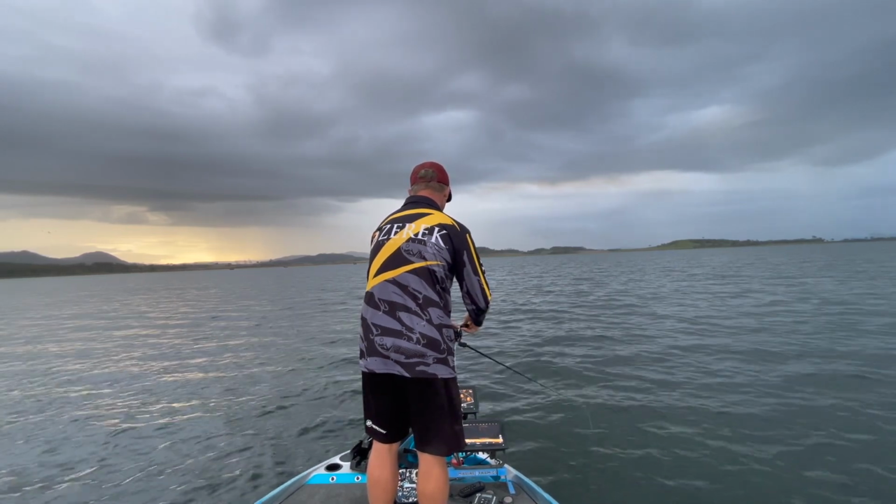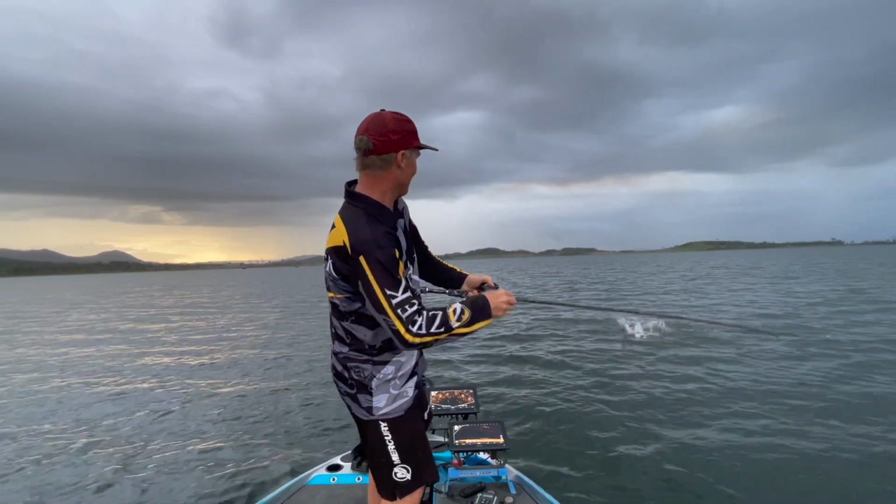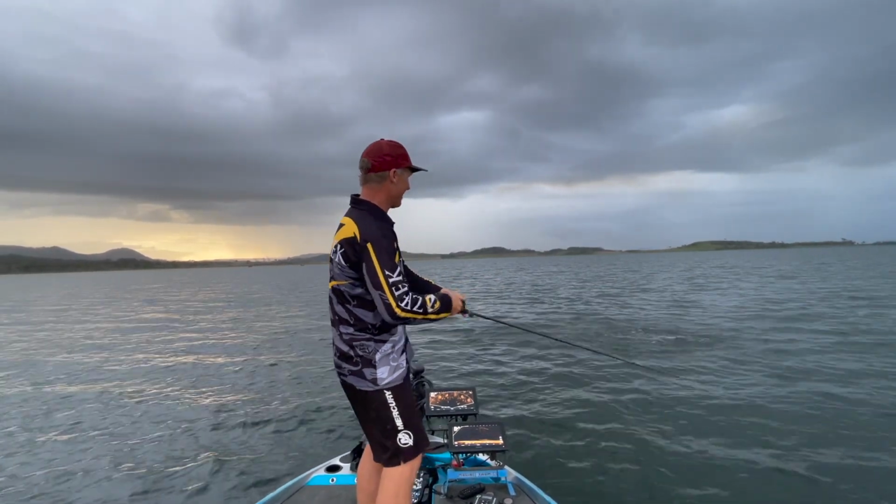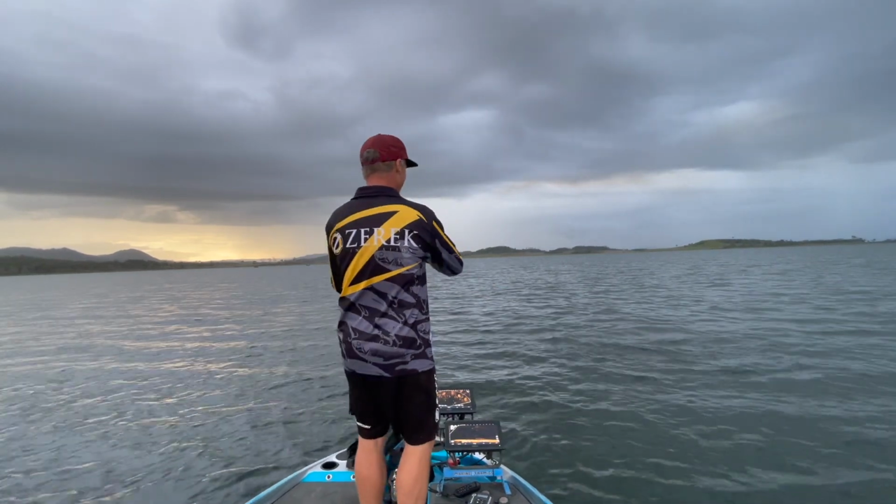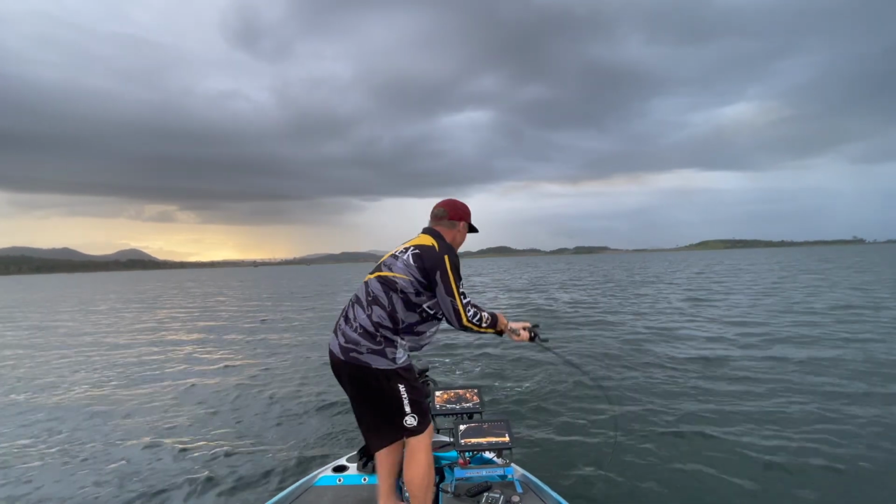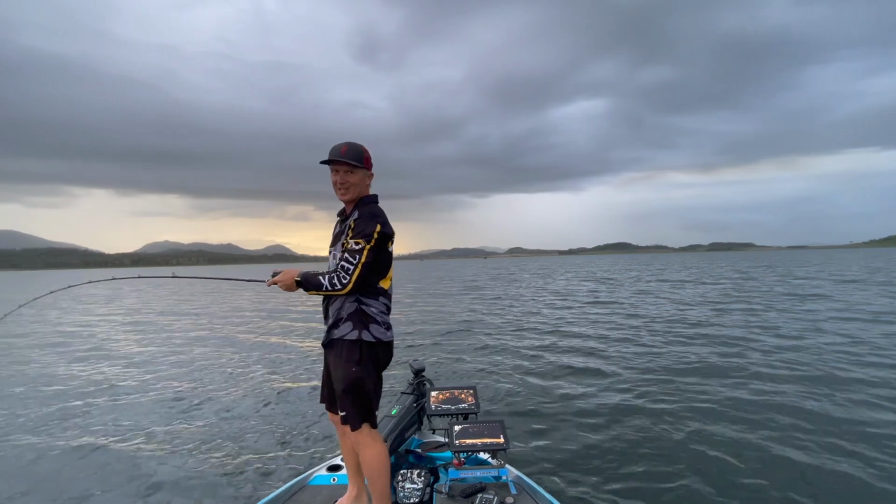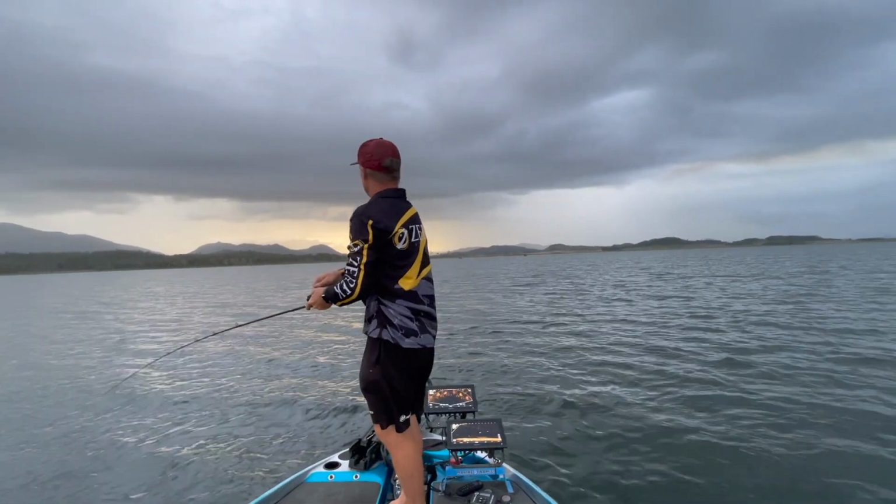Yep. This one, here you go. He's looking at it. Oh no. Yep, got him. Right from the boat. Ate it on the sounder. These fish are only suspending 10 feet down. These are bigger fish. It's like sight fishing, but you're not sight fishing.